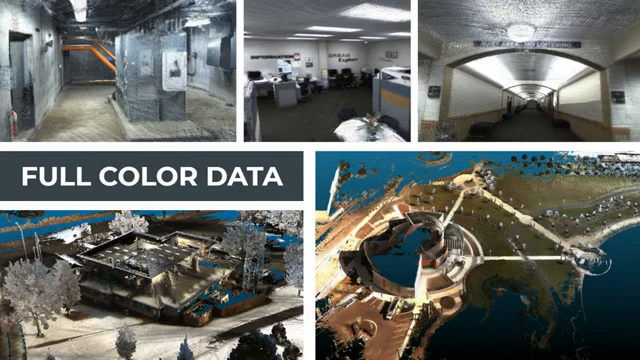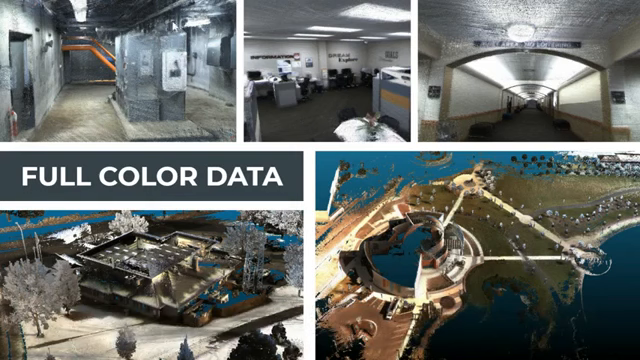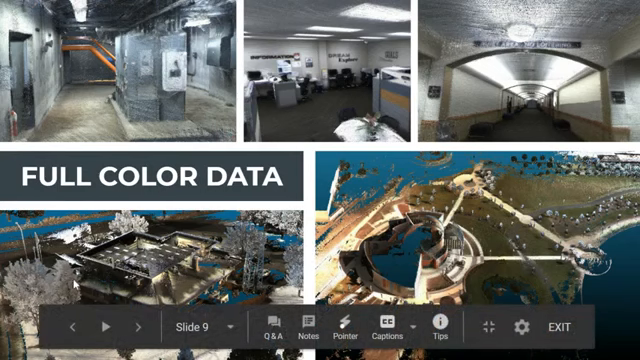And the data is fully colorized. So just here you can see a couple examples of a mechanical space. You can see the different coloration of different pipes and some of the conduit that's running, indoor office spaces, capturing floor plans of interior facilities, and capturing what some outdoor scans look like. The white is the snow in cold environments, or just large fields.